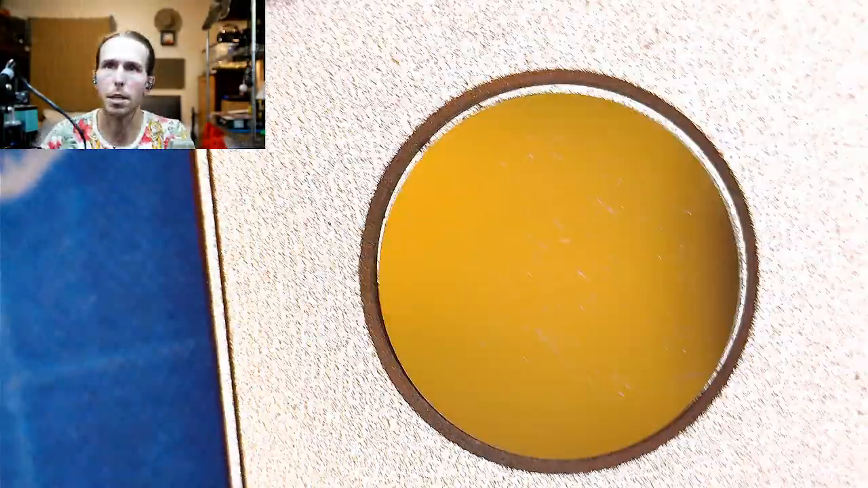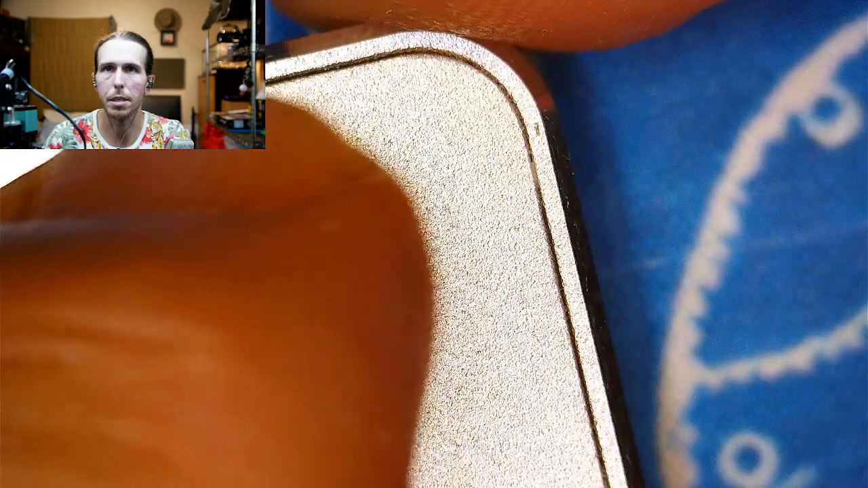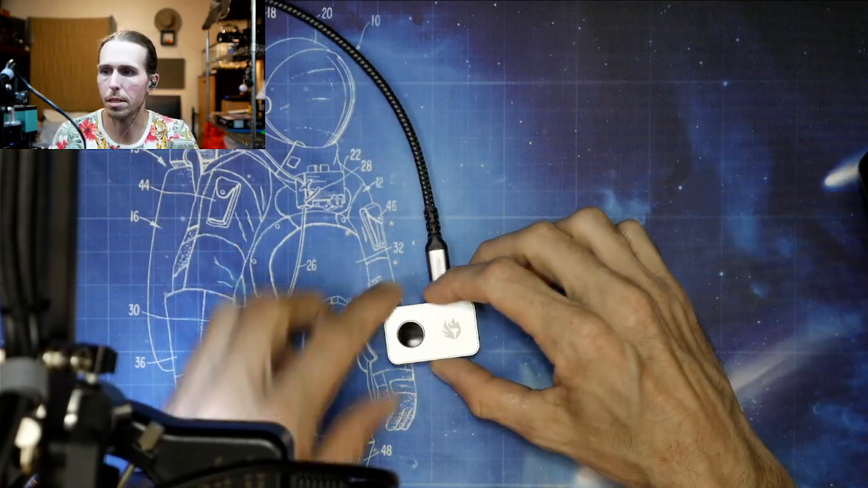So there's the lens, and you can't see anything behind it. There's the logo, and the construction is pretty good. It looks nice. The back plate, you can see it's pretty tightly fit in there. But that is the unit itself.